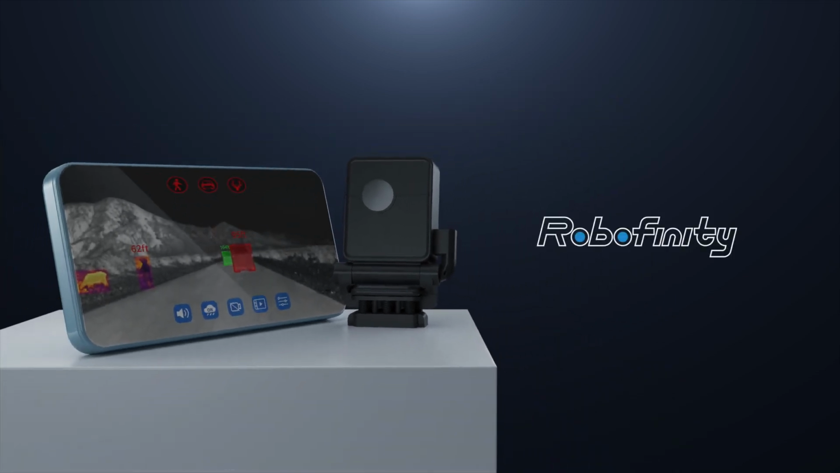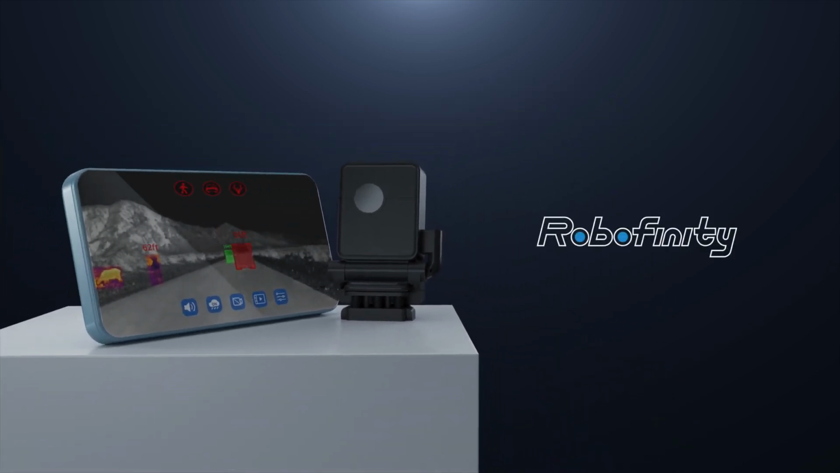Robofinity InsightDrive, your reliable co-pilot with advanced thermal imaging.